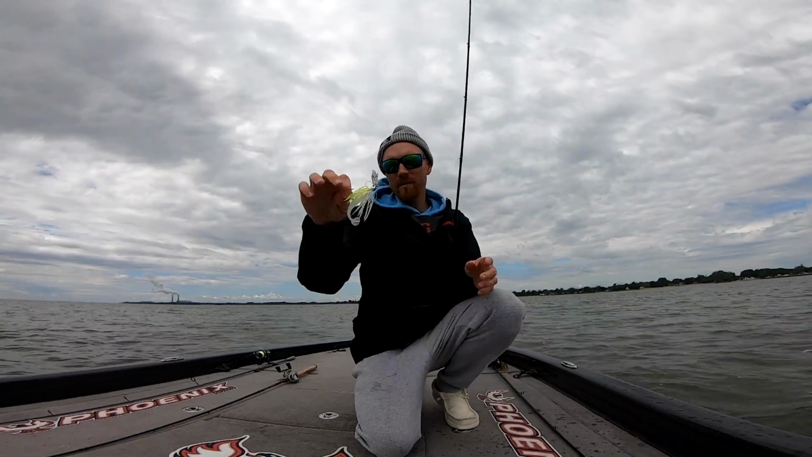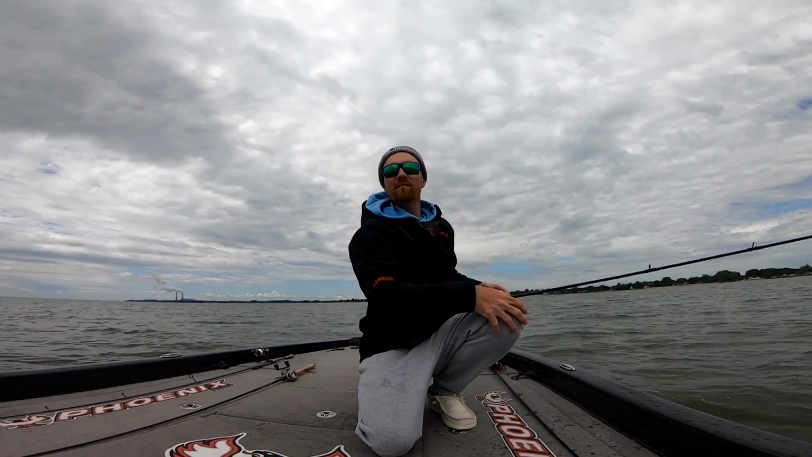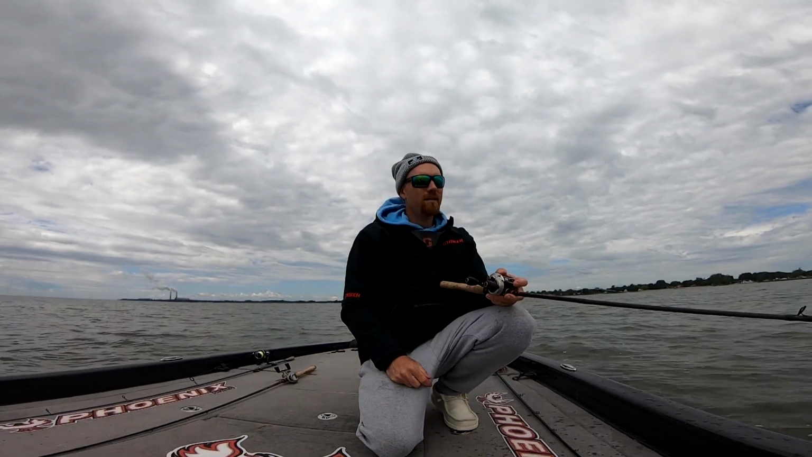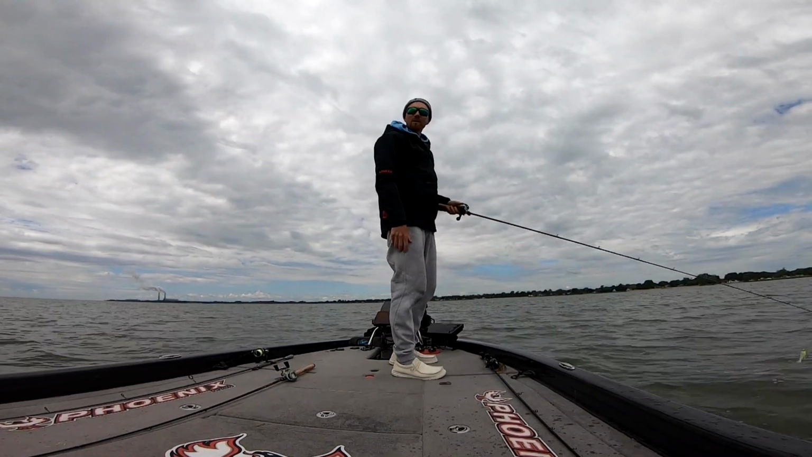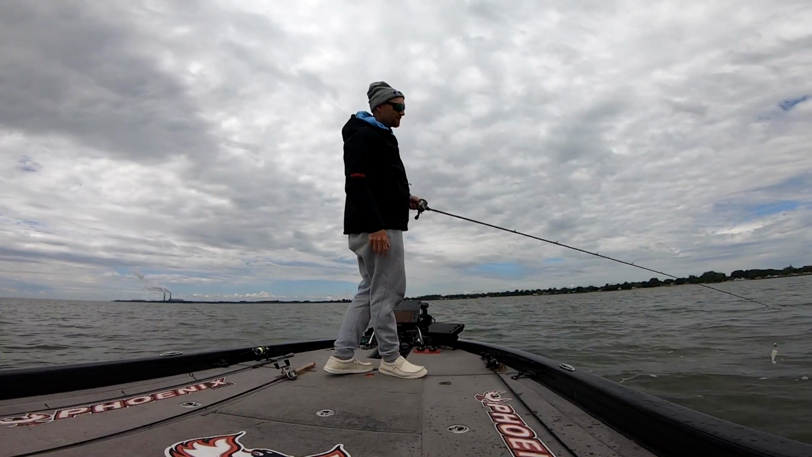I'm just throwing a chatterbait. I like throwing a chatterbait just to search and try to find them. You could throw a swimbait. There's a lot of baits you could throw. Like I started throwing out something on the bottom, and I broke off that first cast, and then I thought maybe it's a little too much. This might be a little too rocky, a little too snaggy to throw something on the bottom, so I started throwing this chatterbait.